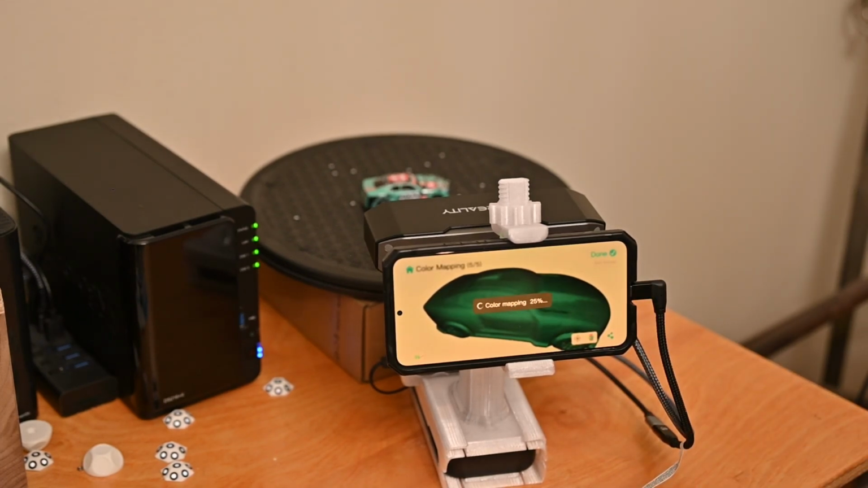Go through and do their color mapping. To be honest, I find that their visible camera isn't the best. It produces acceptable results, especially for what it's meant to do, and can help when you're going through and editing some of the files to make sure you're manipulating the mesh in the correct area. So it's definitely valuable and nice to have the visible camera, but it's not the highest quality.